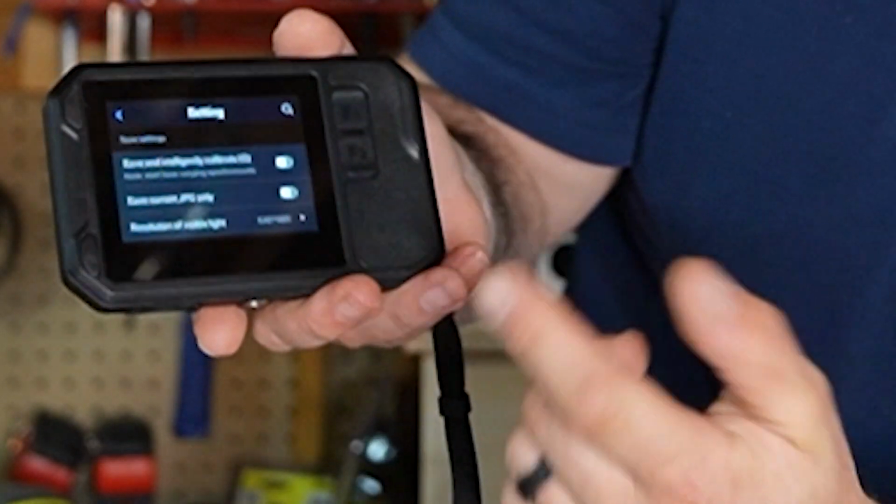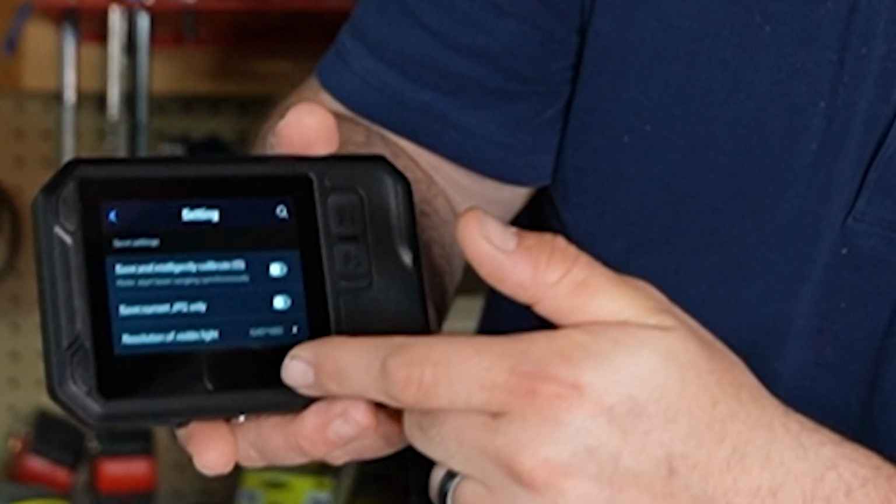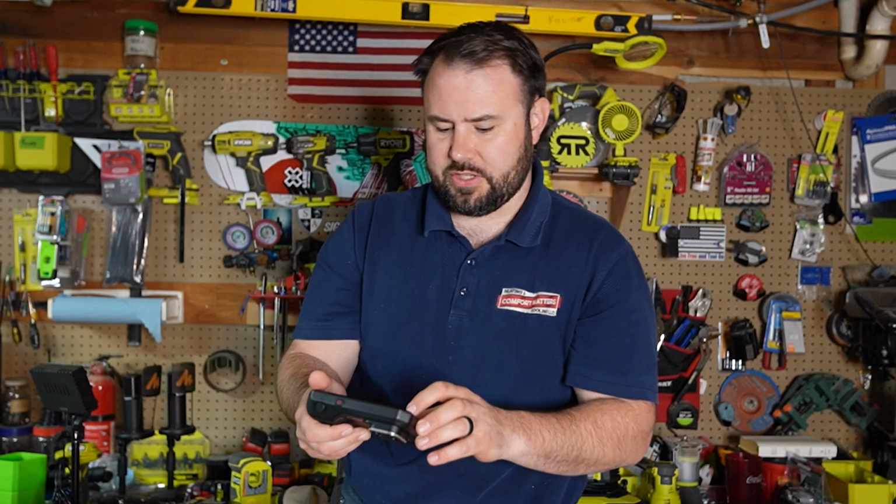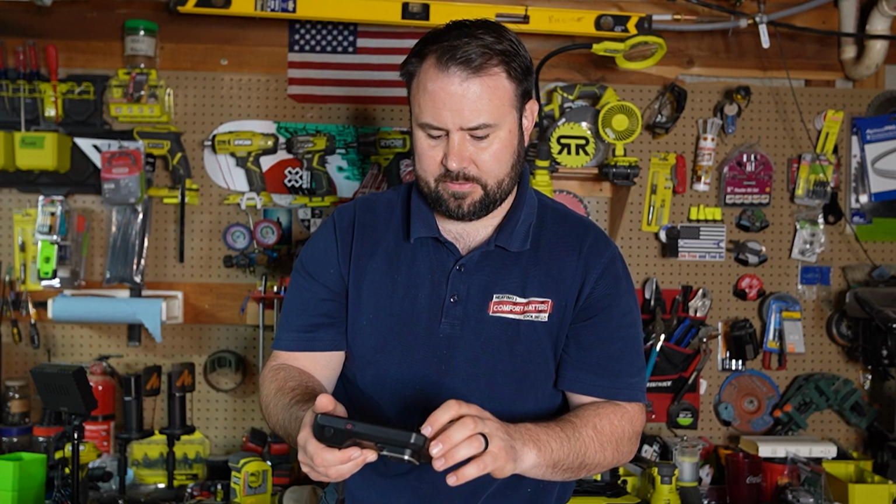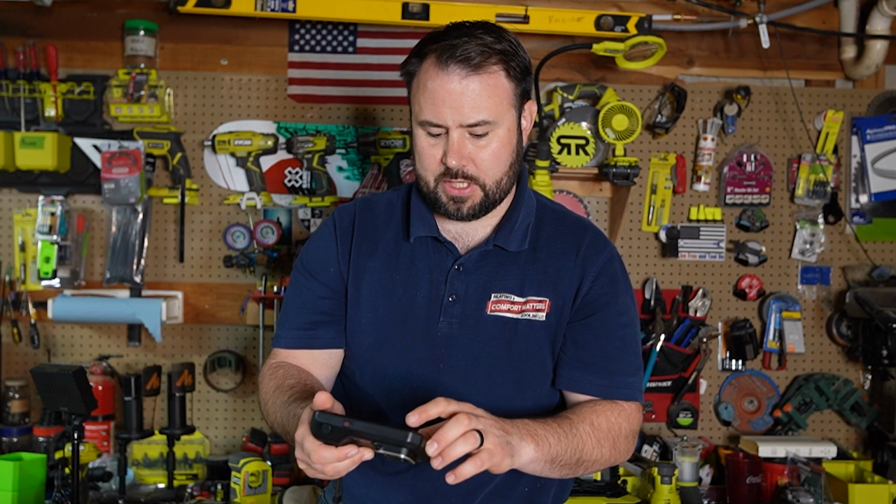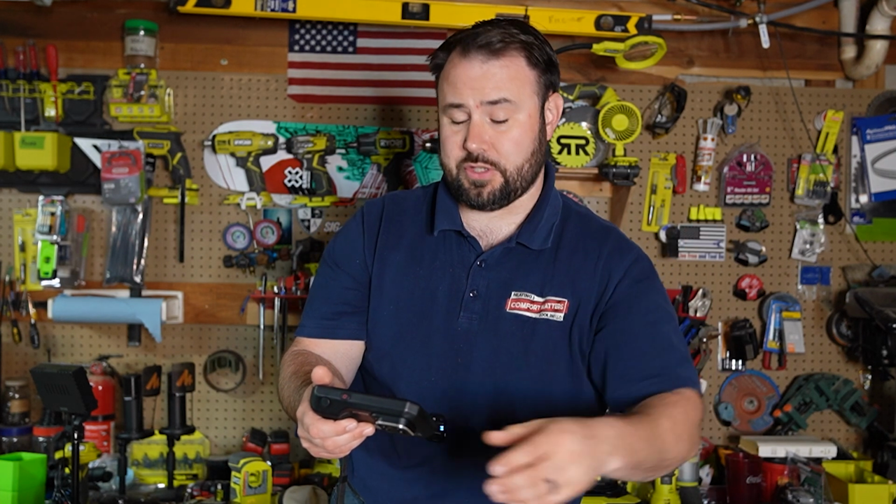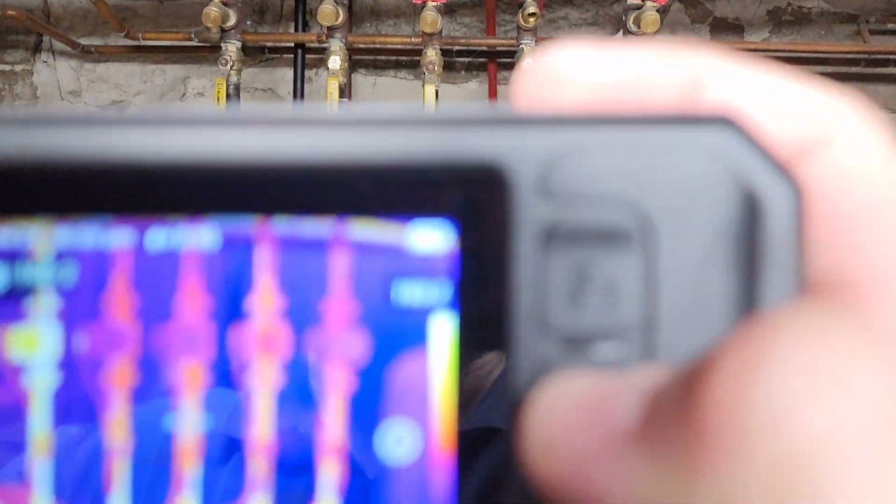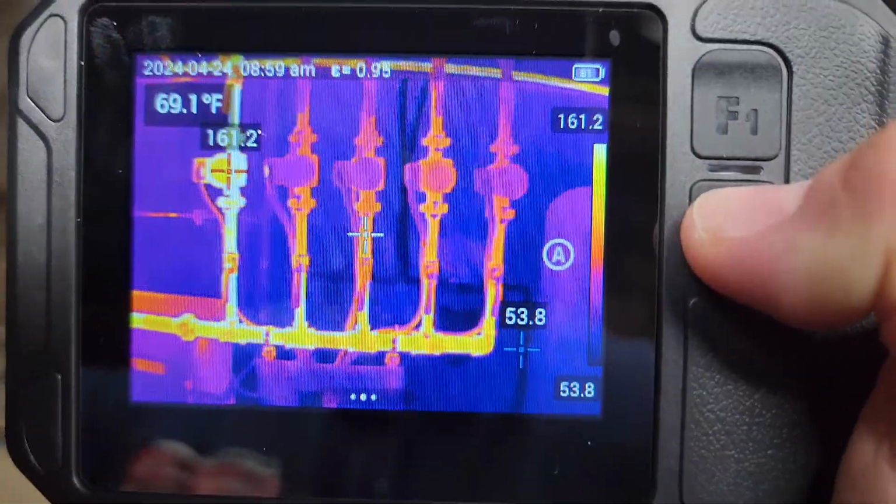You can look at your settings through here, and as you noticed, this is a touch screen, and that's exactly what you want. Safe and intelligent calibrates, you can do tons of stuff there. Laser ranging, because that's how you pinpoint what you're actually measuring, a lot on here, but it's a spectrum, right? So you can do your temperature range as well.